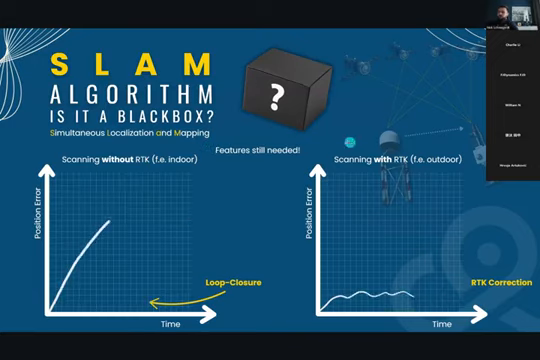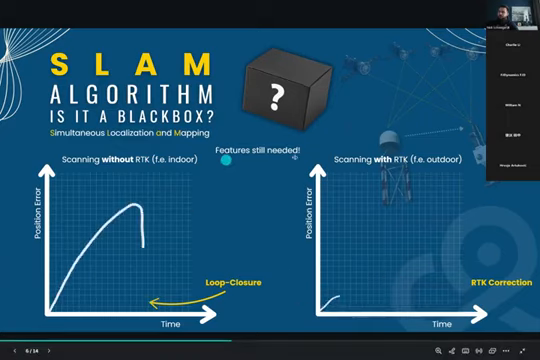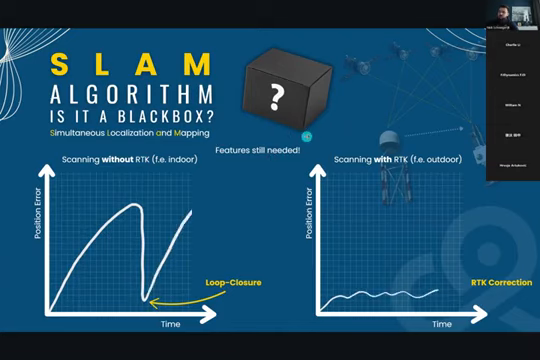On the other hand, we have the option to use, like seen here, an RTK antenna for the P1, where we can get permanent RTK corrections. So the position error won't get as high, but we will still need features in the environment to keep the SLAM going.